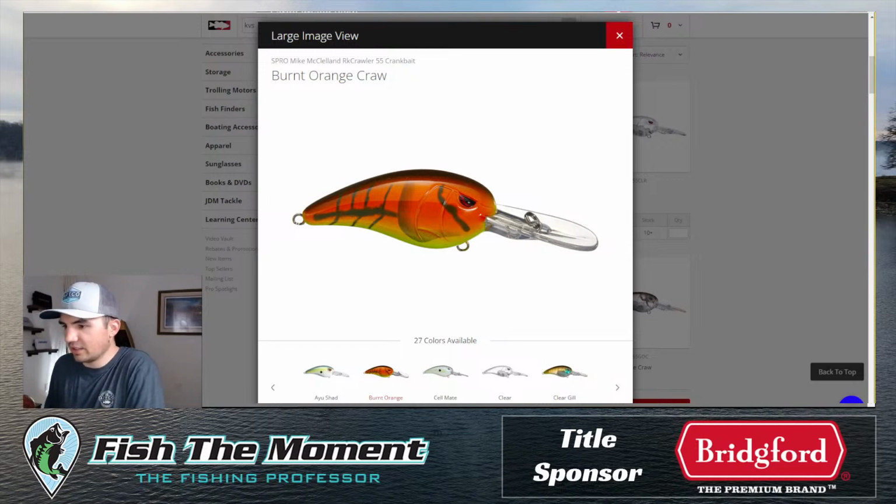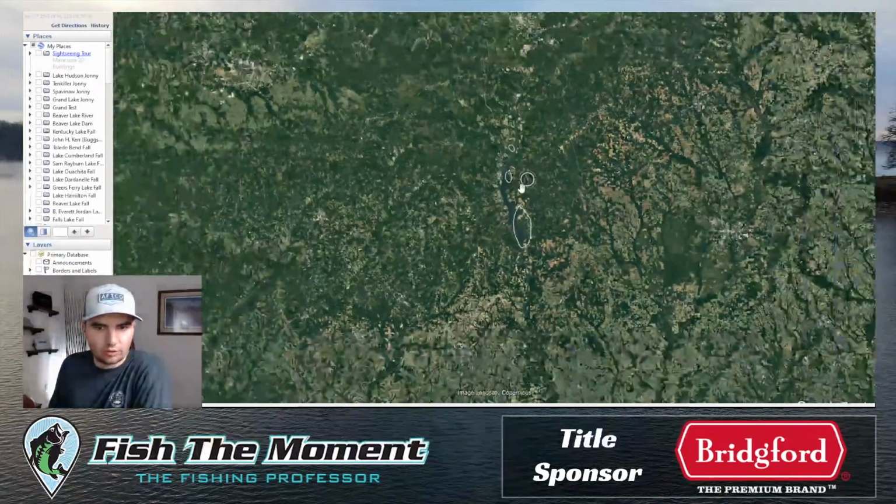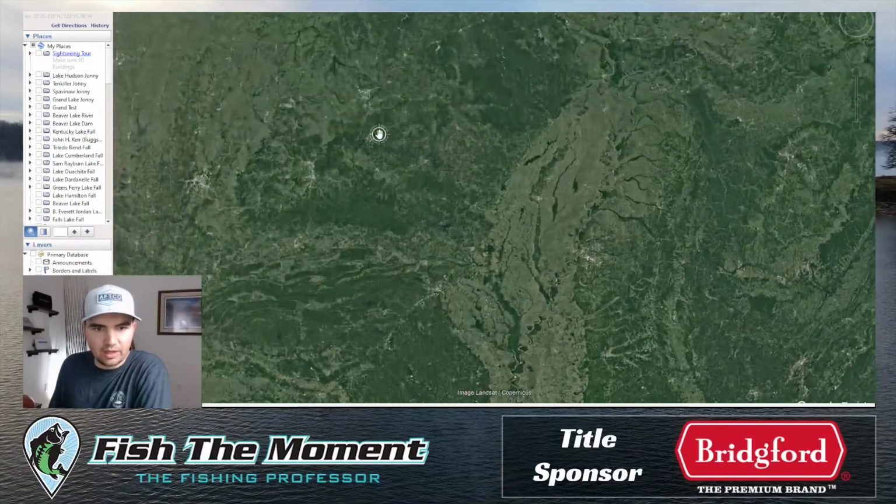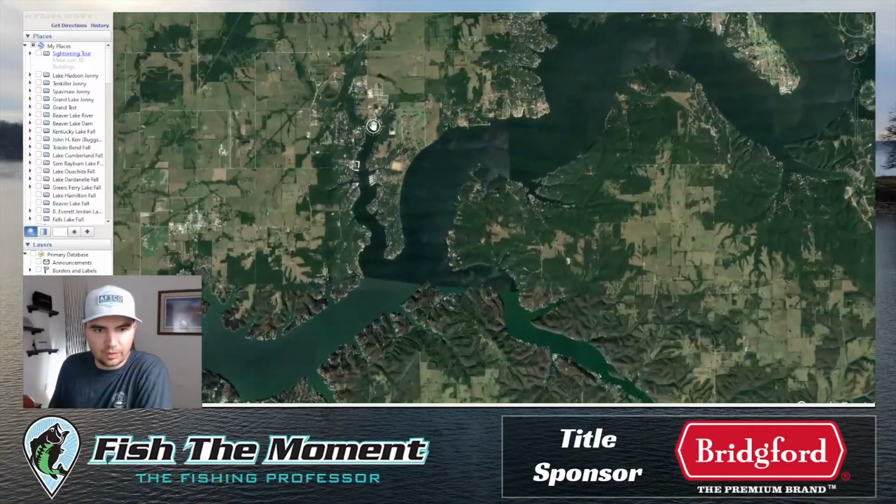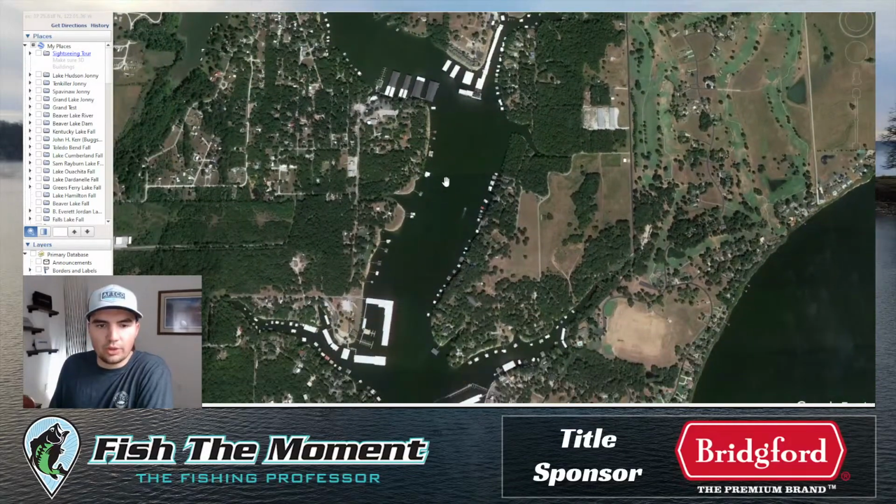How do you target bass on lakes with lots of docks? That's a great question. With a lake with a lot of docks, my main concern, for example, like on Grand Lake, is not actually the docks themselves. The docks are kind of irrelevant. So if we go here to, for example, Grand Lake, you'll see there's docks everywhere. There's all kinds of docks. Well, the docks themselves don't actually make a difference. The docks are just there. They're just in the area.